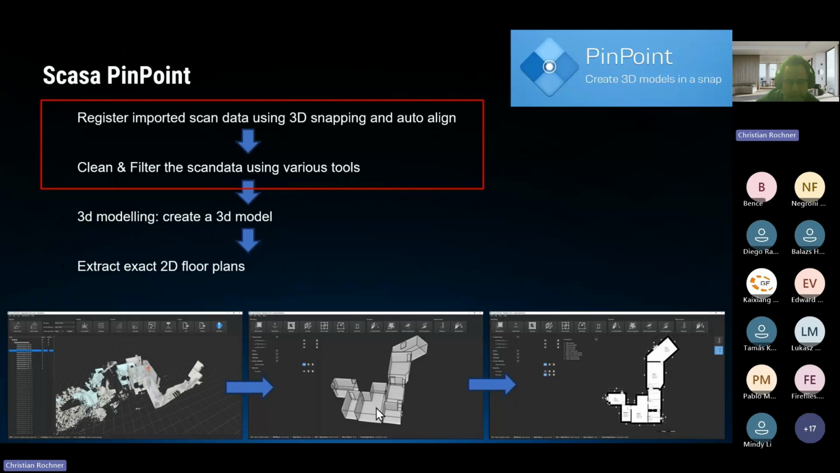So you can draw in 3D, and also it has some automated features, so you can automatically set a wall and detect walls or doors and windows, and therefore you can create very quickly an easy 3D model. And this one can be used to extract very exact 2D floor plans directly based on your laser scan data without the need for any other software.